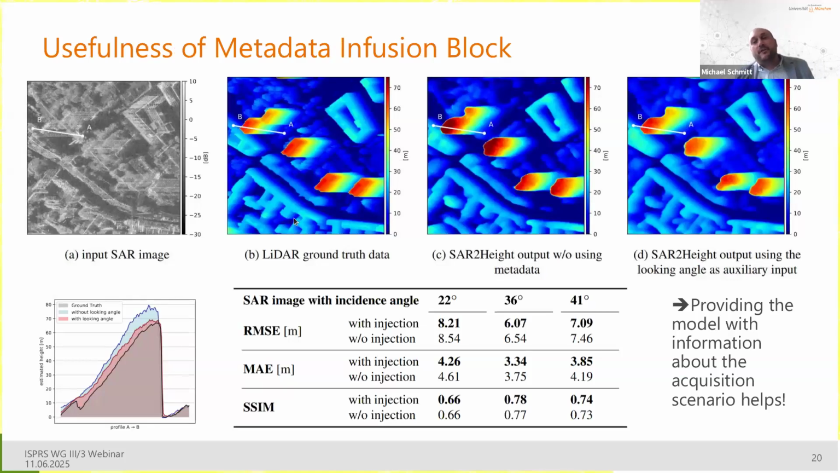And now what you're really interested in is, does this metadata infusion block, so our changing of the original U-Net architecture, bring any benefit? And for this, we can look at this result. We have a SAR image here, and we have some transect going from A to B, looking at one building here. And you see in the second picture, the LiDAR ground truth projected into this SAR slant range geometry. And then in the third column, you see the SAR-to-height output without the metadata infusion block. And in the last column, the SAR-to-height output with the metadata infusion block.